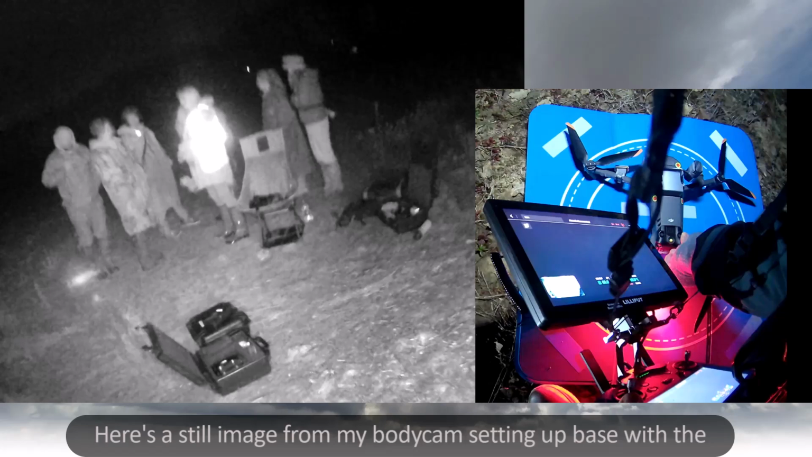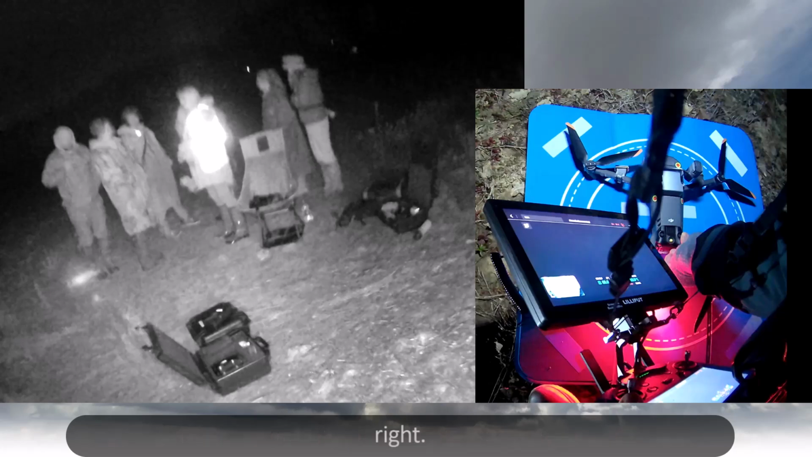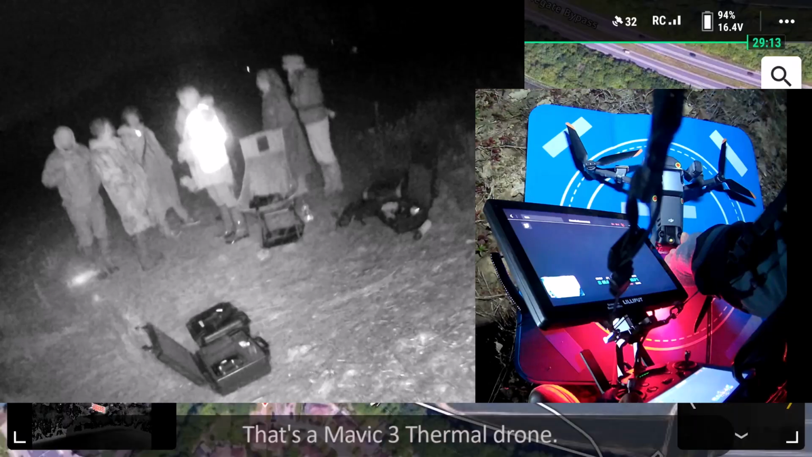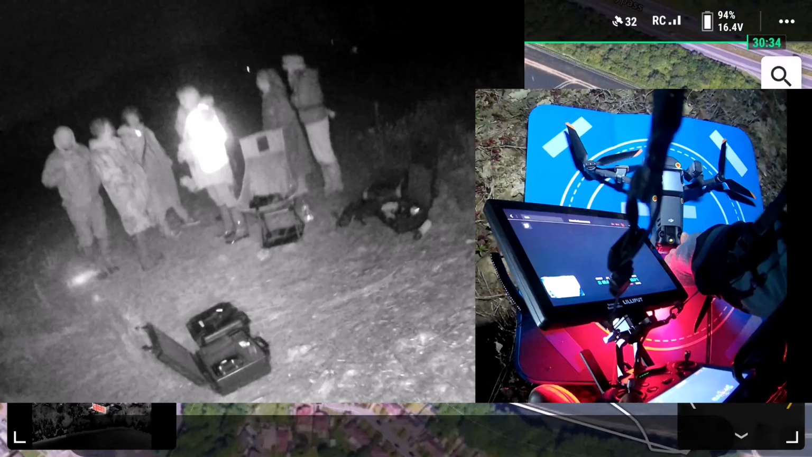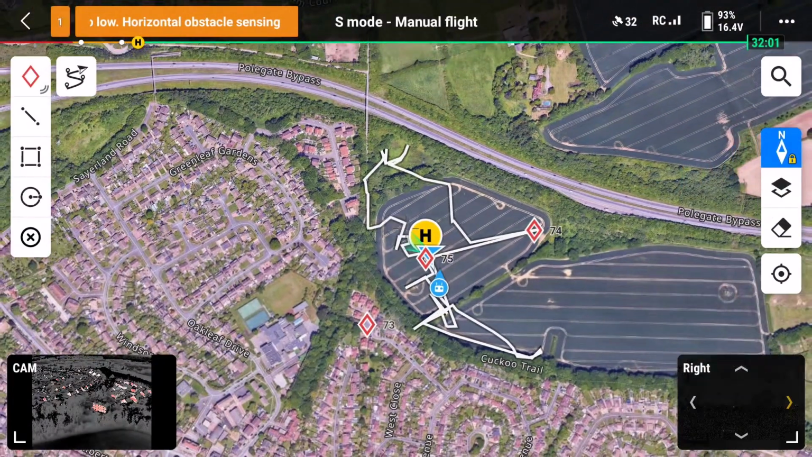Here's a still image from my body cam setting up base with the ground searchers, and you can see the drone on the bottom right. That's a Mavic 3 thermal drone. So at this point I've pulled the map up and I've asked the ground searcher to point to the place where the missing dog was last seen.